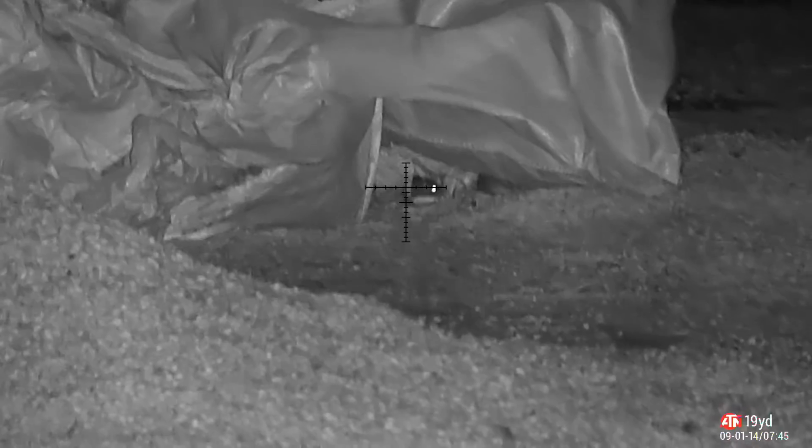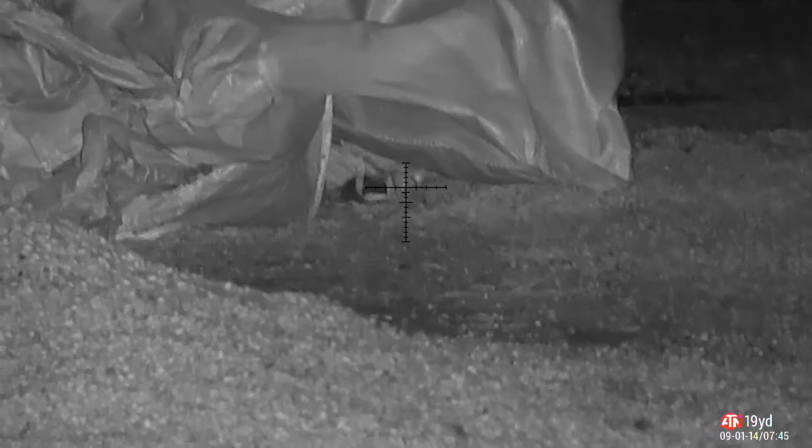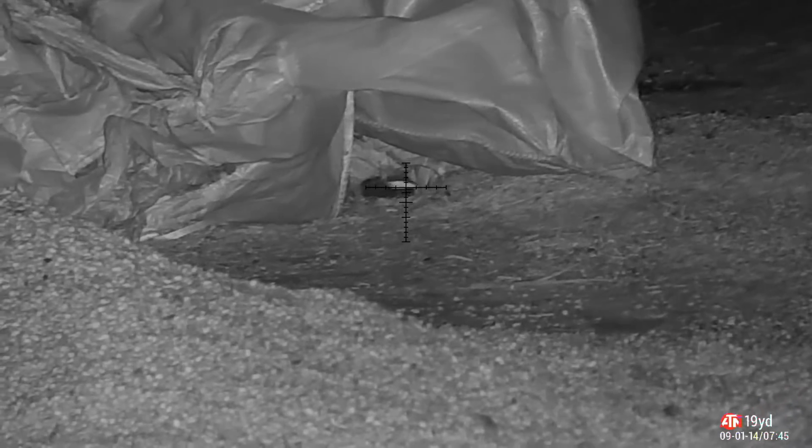I walk back round to the grain store and I can hear this rustling noise, and I can see the rats underneath these bags of grain. Not exactly discreet, but they pay the price for that. They need to be a little quieter, I think. Scan with the thermal shows a second heat signature under those bags, so switch back to NV and investigate. And sure enough, there's another dirty rat there.